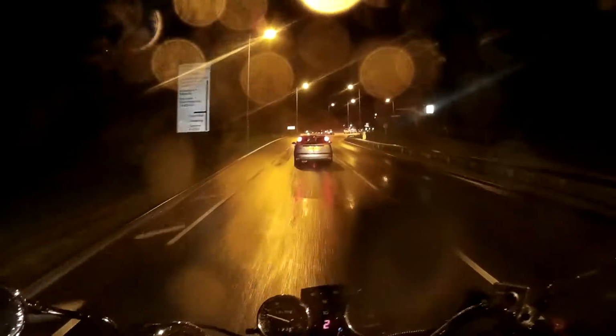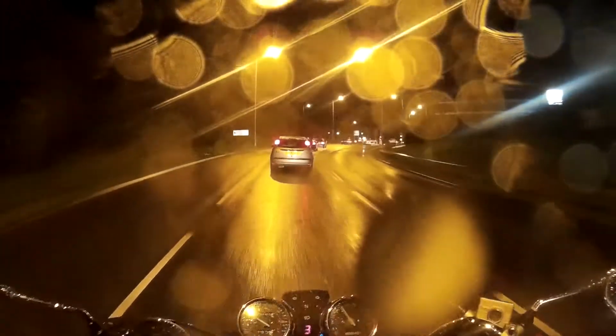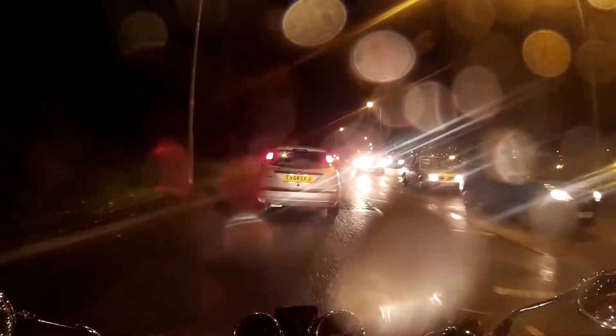That's the only disadvantage, I think, to riding a motorcycle: inclement weather, such as it is now. You don't have that nice warm surround that a car has. Of course, you don't have the protective cage either, which adds to the comfort as well as the protection. But, you know, what can you say?